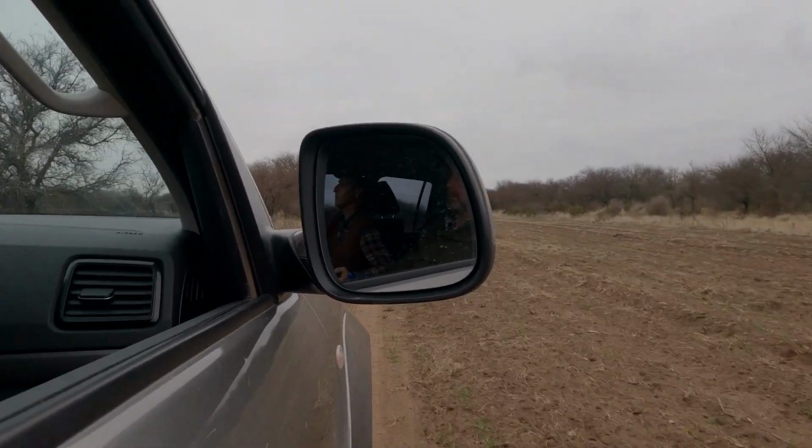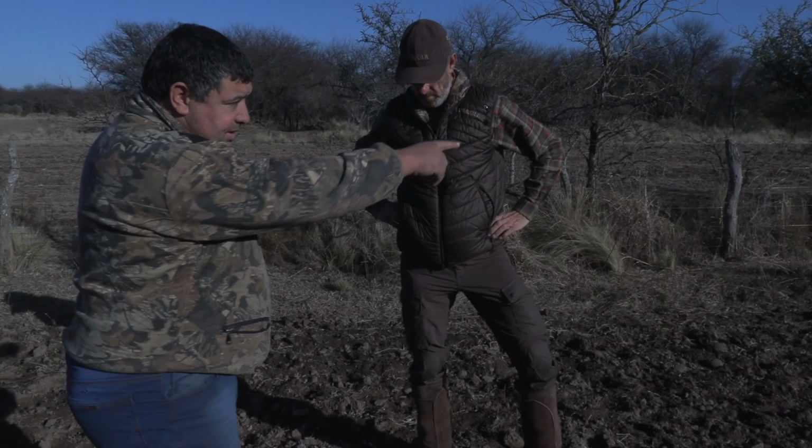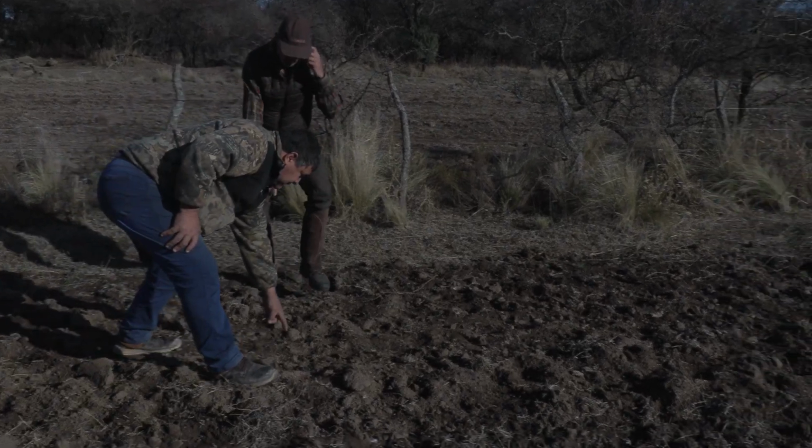The following morning we start scouting for a new spot. Gustavo calls Eduardo. He is a talented boar tracker. He has been hunting and guiding his whole life and is a great source of intel.